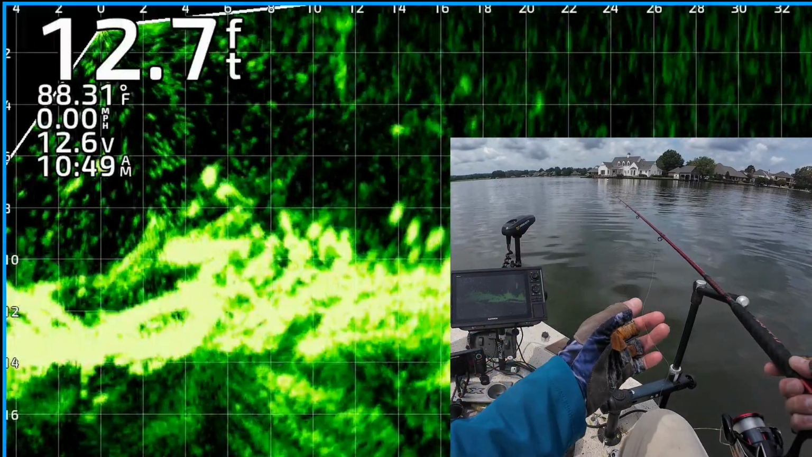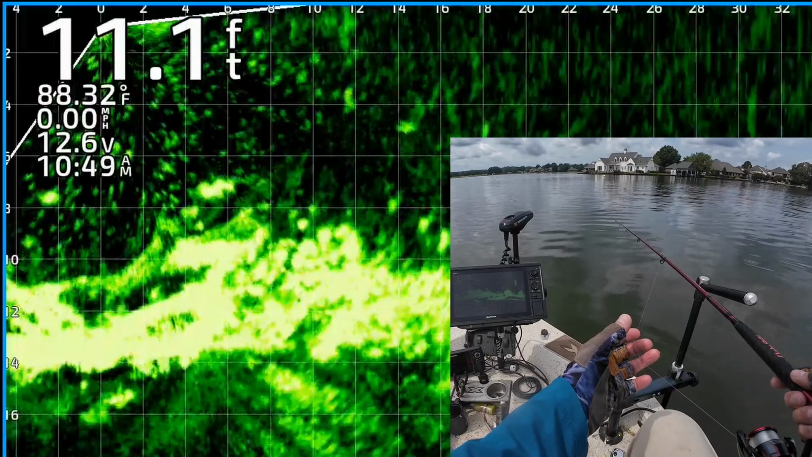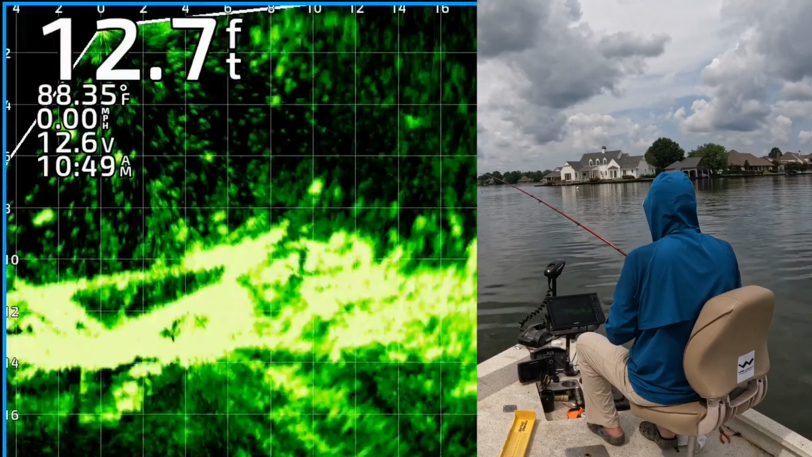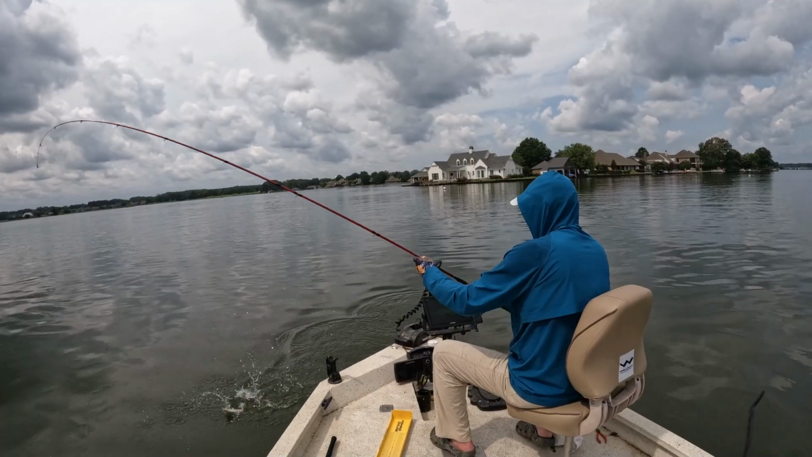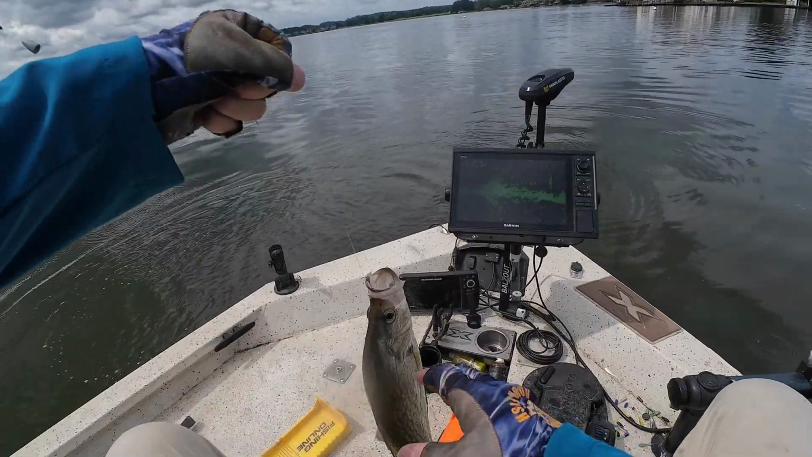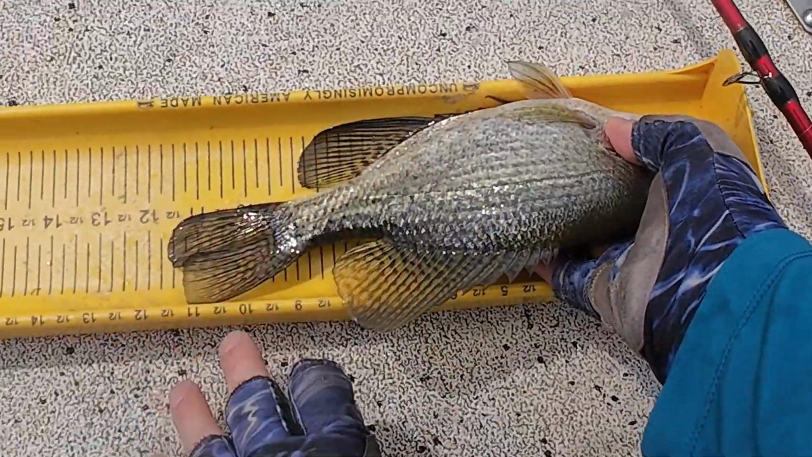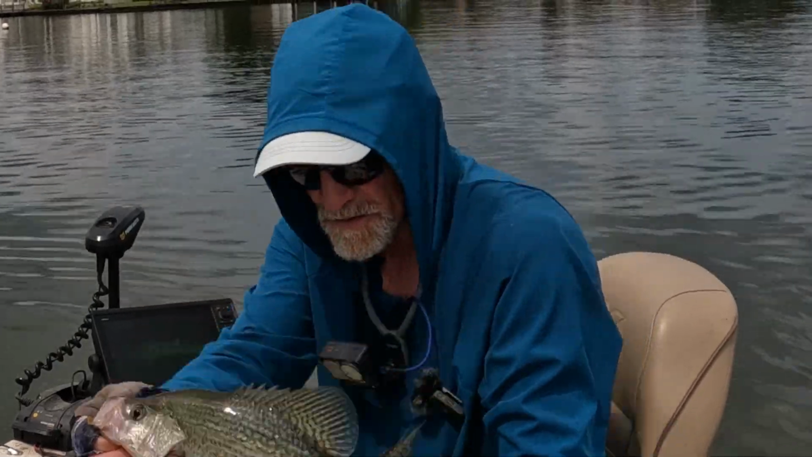Alright, there's the jig and weight dropping down to him. This time, one of them's about to get it. Right there. Got that one. He came up, couldn't resist it. Call it a day. 11.5. Black crappie, 11.5-inch.